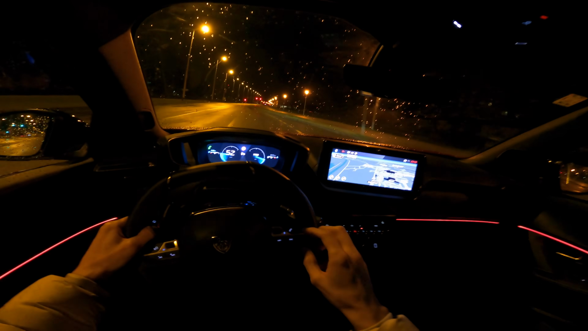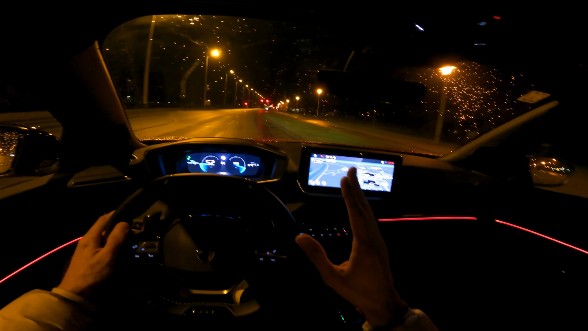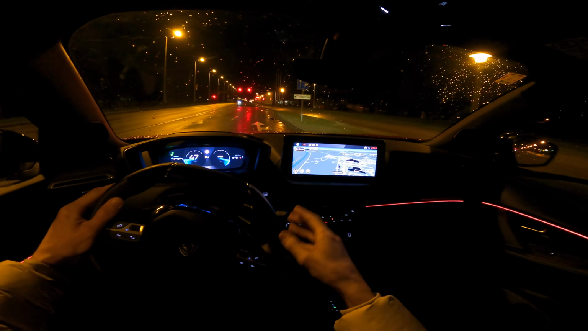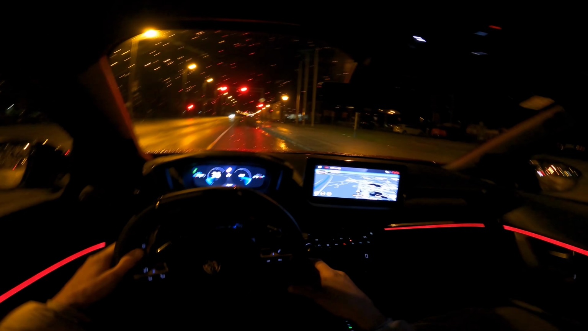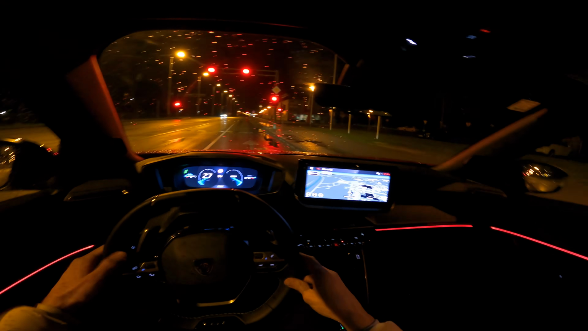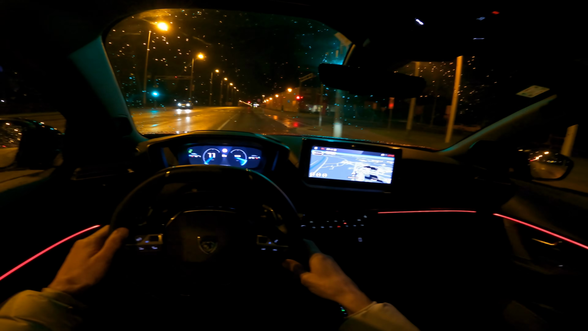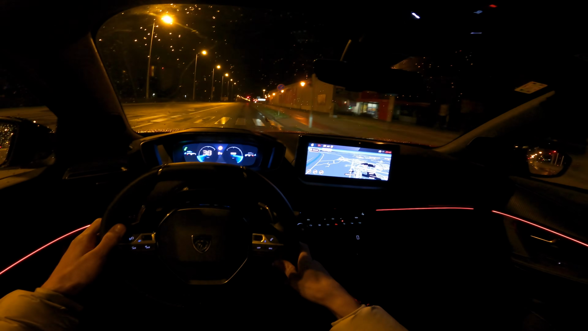It also has a standard heat pump. So for those of you who have a home or a garage and you can charge your car, it makes sense to go electric, economically speaking, and then of course, environment speaking, less smog and pollution coming from your car.